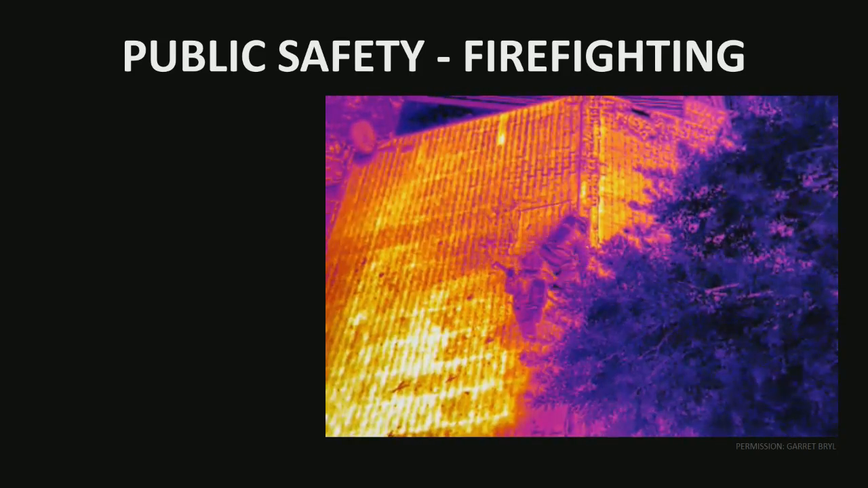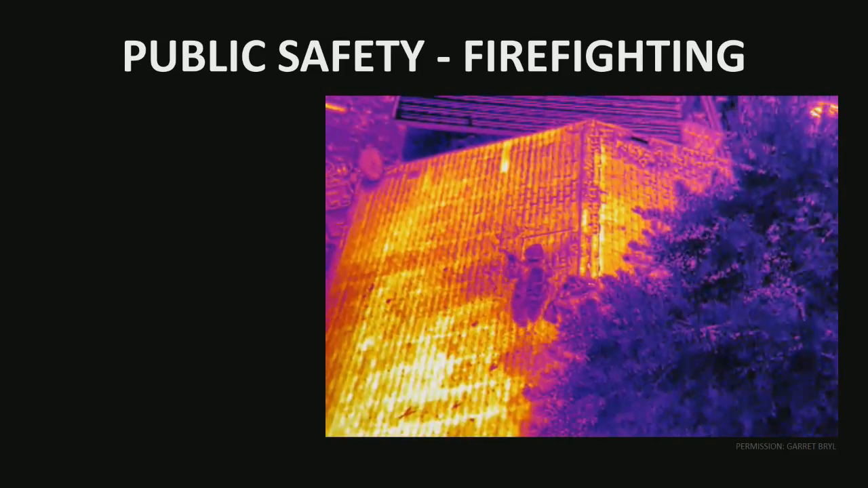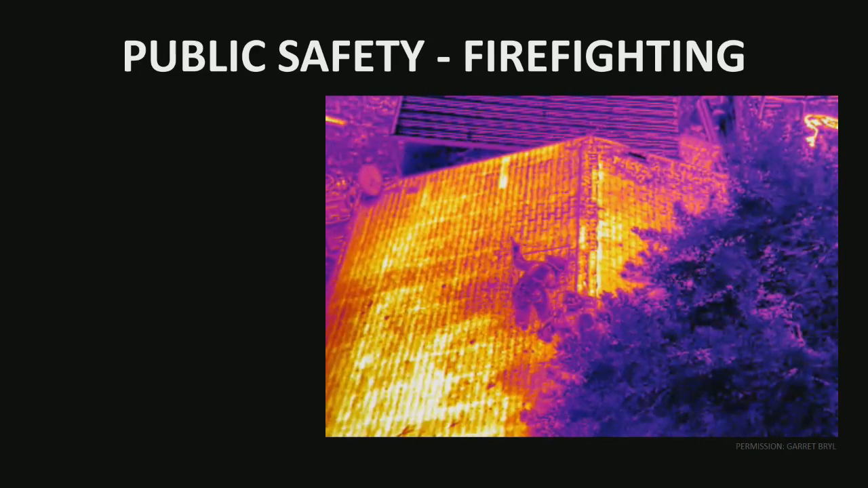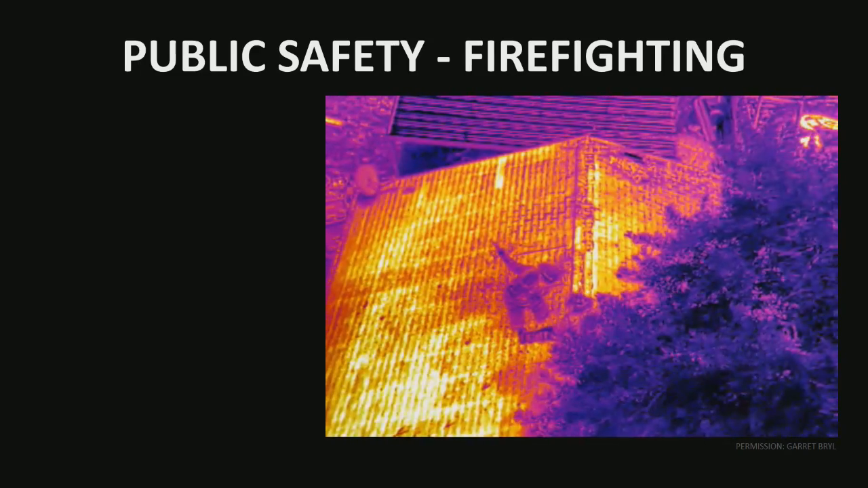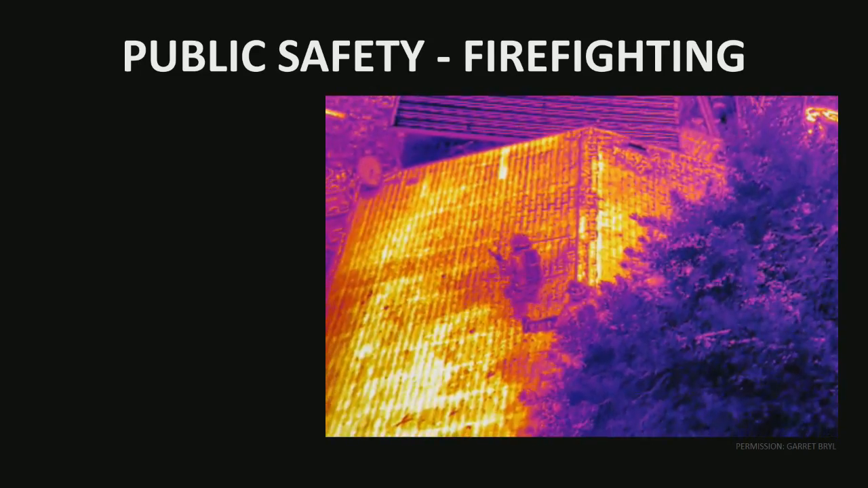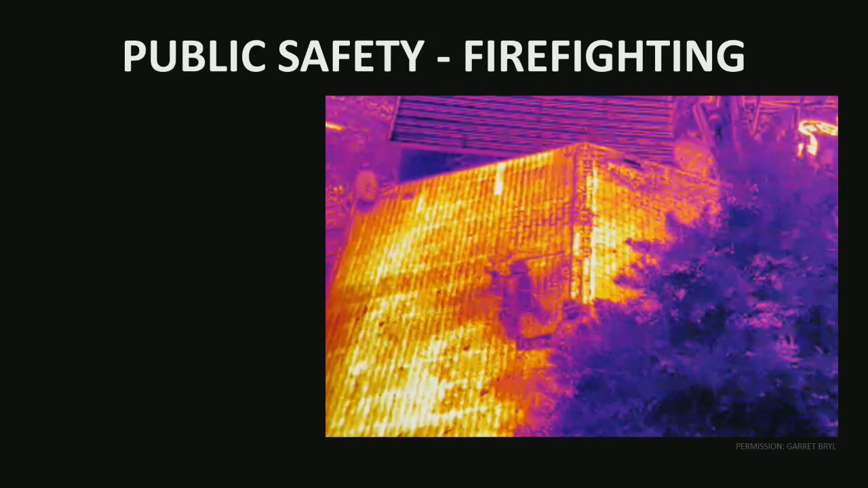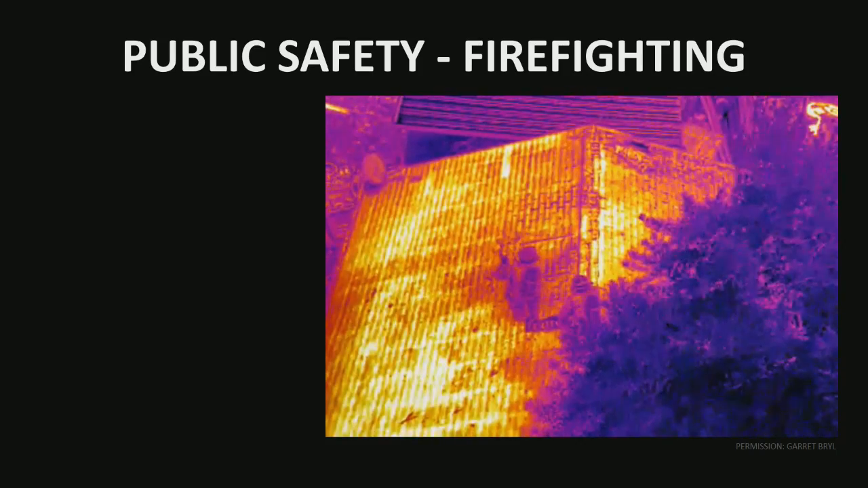They can see the status of the progress that they're making in cutting these holes. They can also use it for training. And this is all while being able to ensure the safety of their firefighters. So if anything were to happen, this is automatically being sent back to a command and control center that's able to make determinations of what to do next.